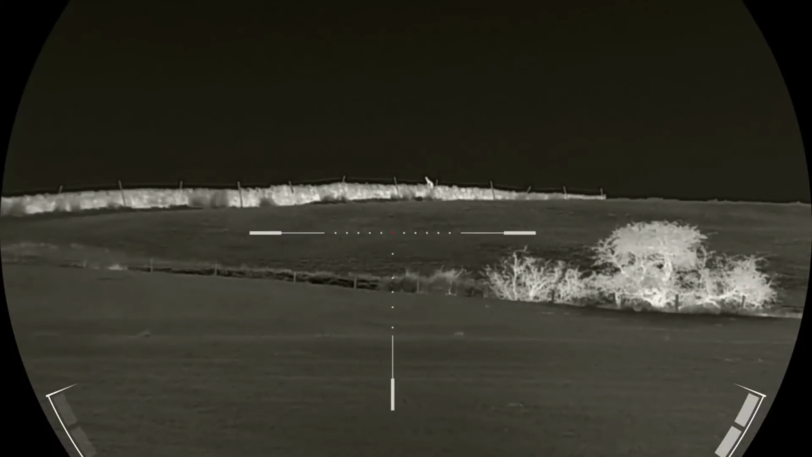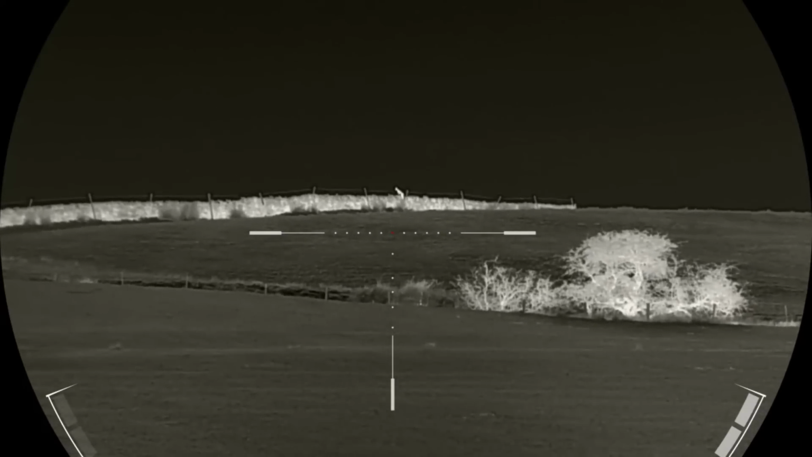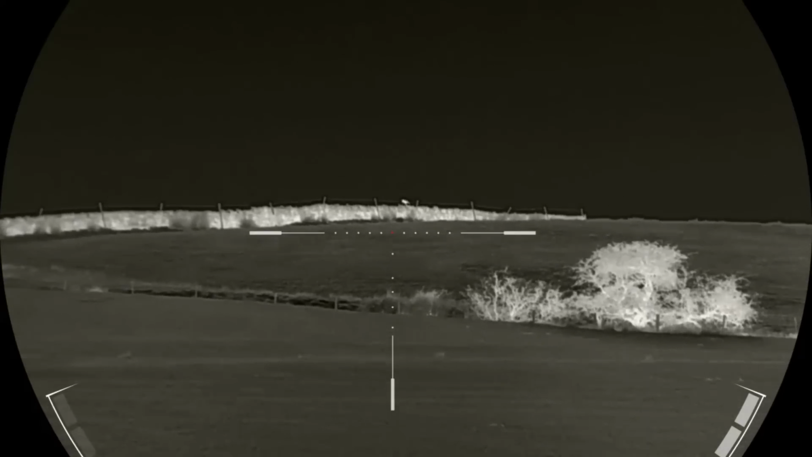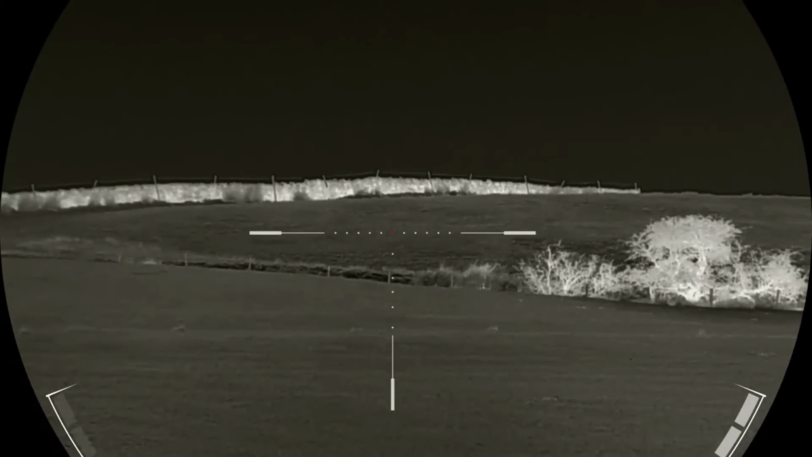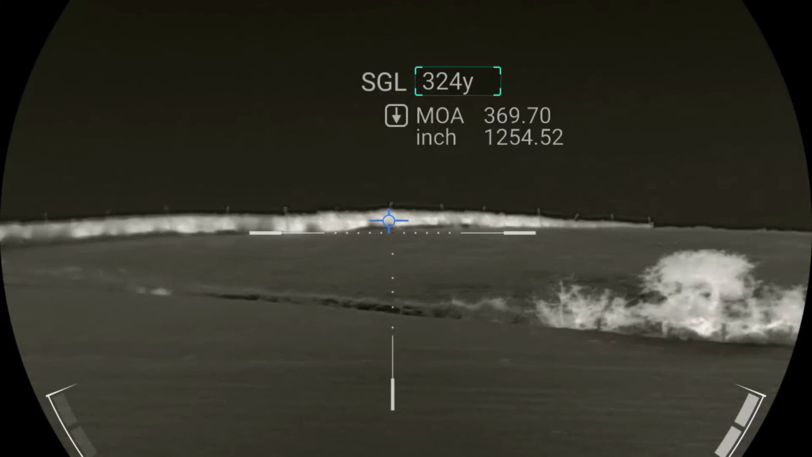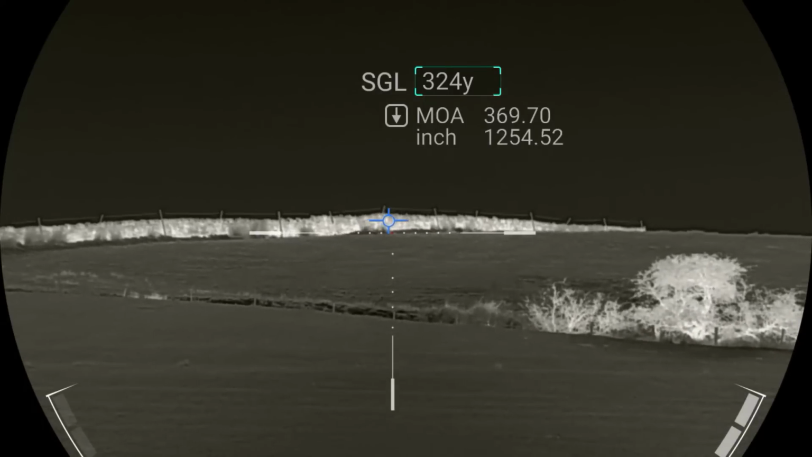Yeah, I was right, because I got back in my car and started driving along the track, and I see this fox that I see first, and he jumped on a wall here. Anyway, he wasn't safe for a shot and jumped off. But this fox was 324 yards away, so I'm now planning to come back another night.